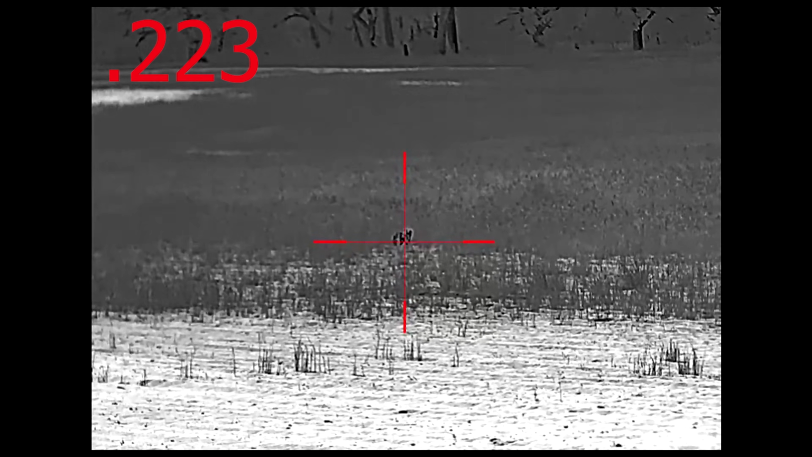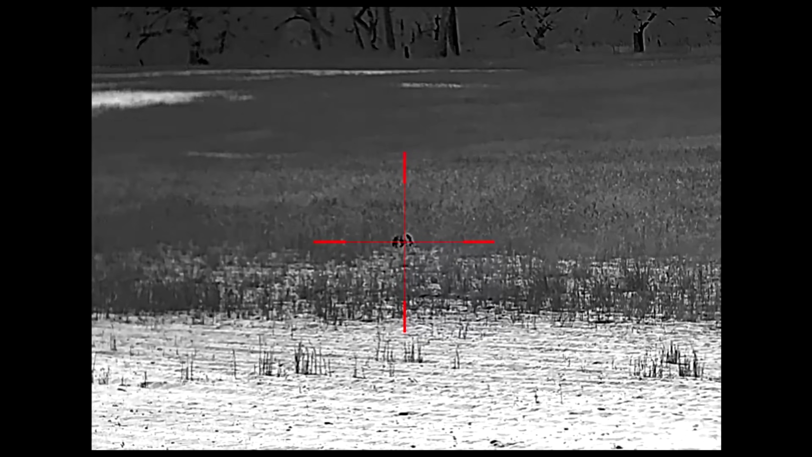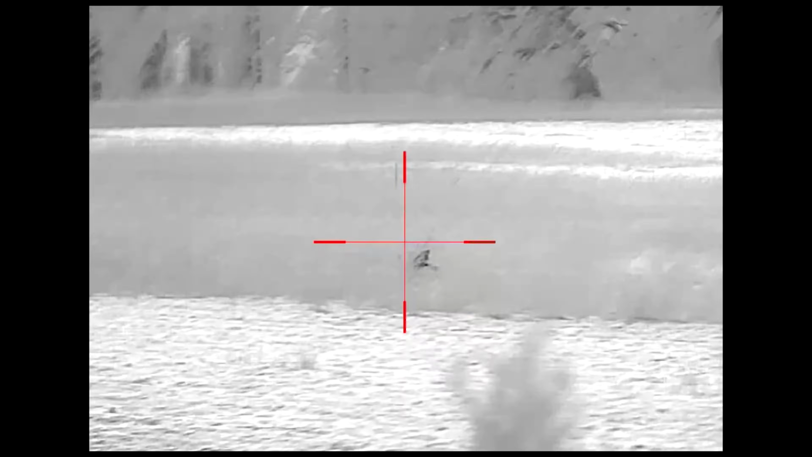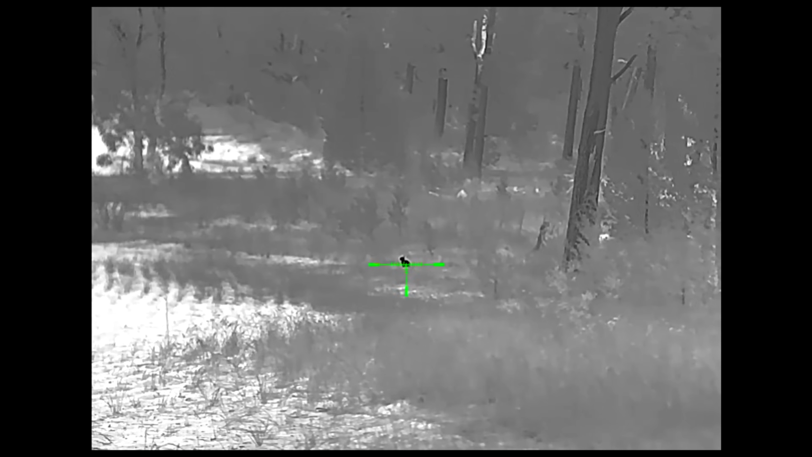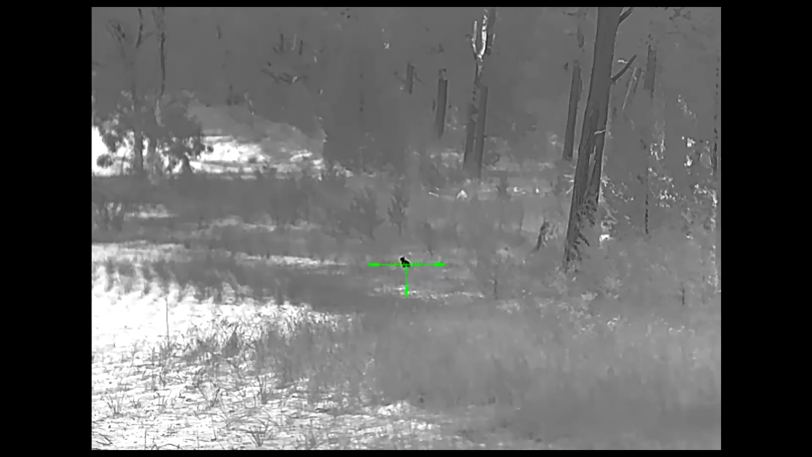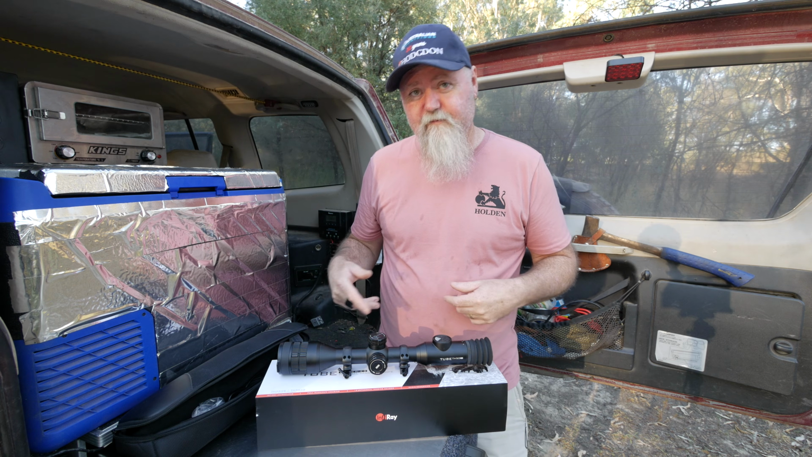I would love to try the ballistic rangefinder, and I notice now some other brands are starting to include ballistic calculators in there. Maybe that could be an upgrade for the future, or maybe in a newer model, because if you're using rimfires and air rifles and things like that, you can find that a ballistic calculator can be very handy. It's not a deal breaker, because it's got other features which I'll talk about now.